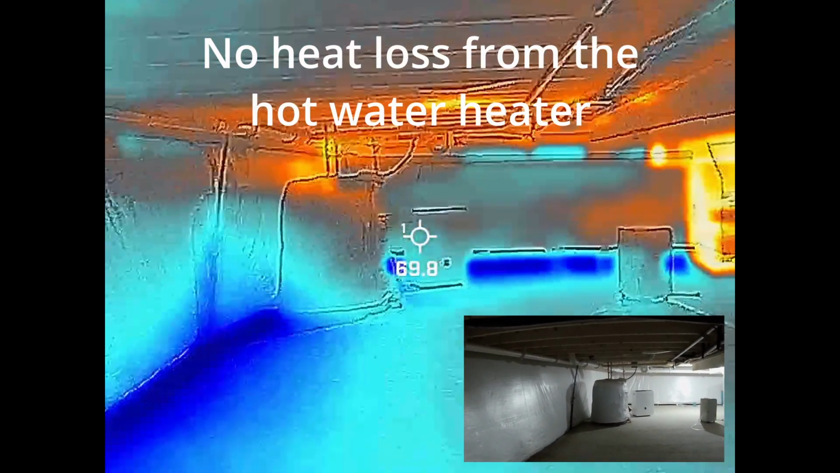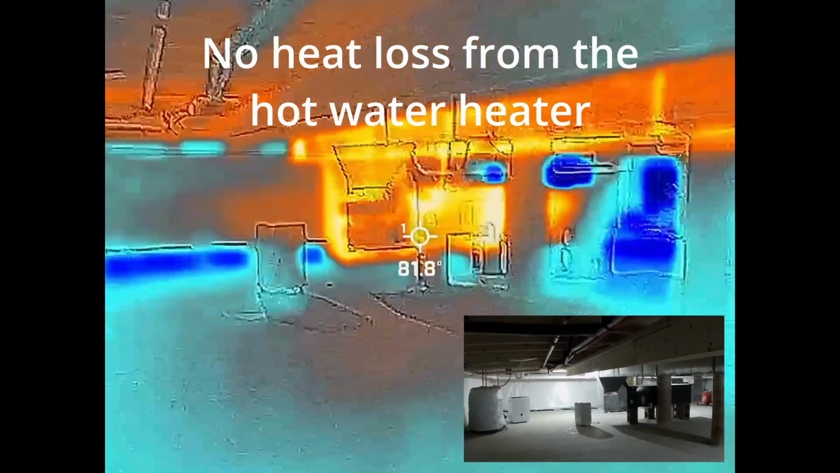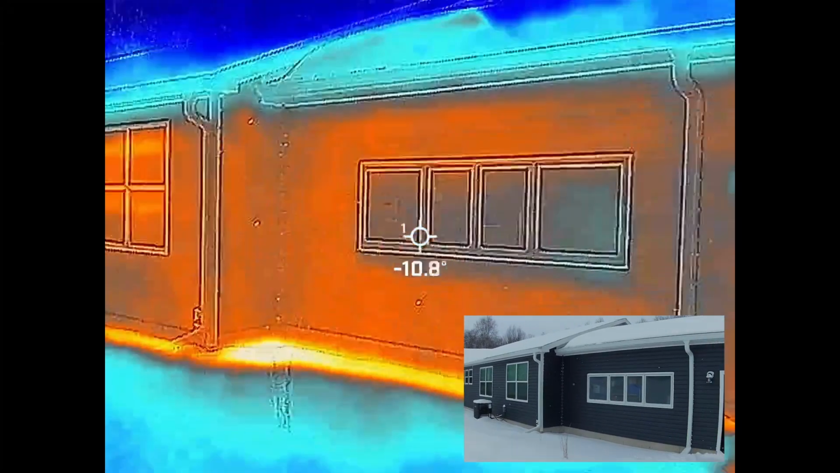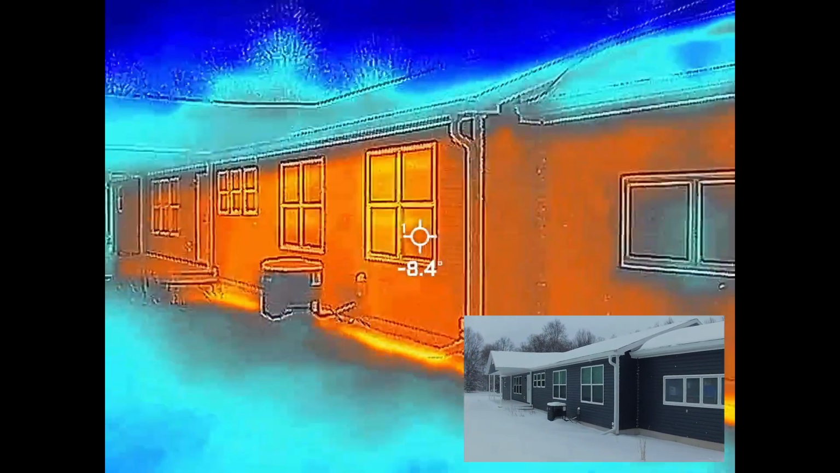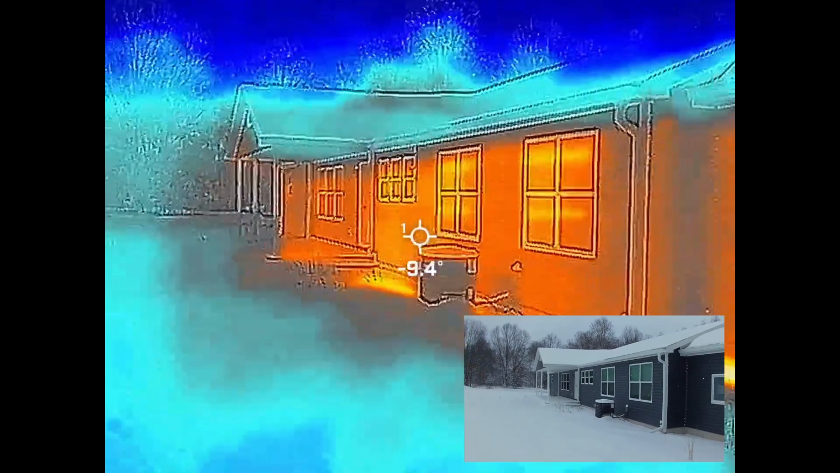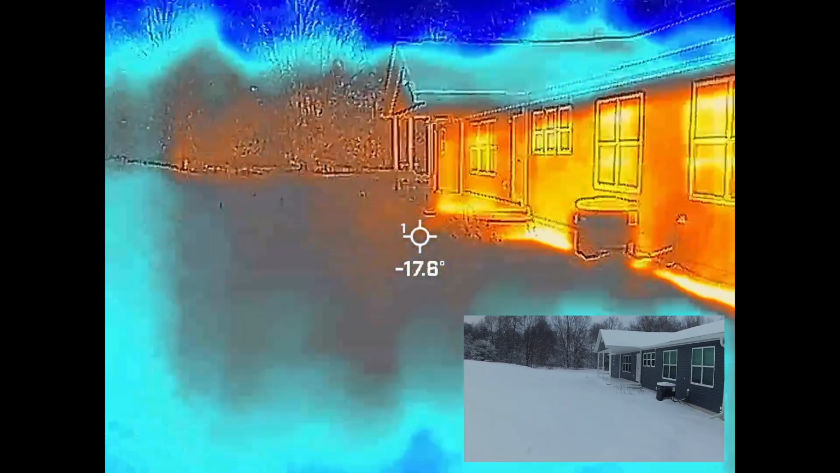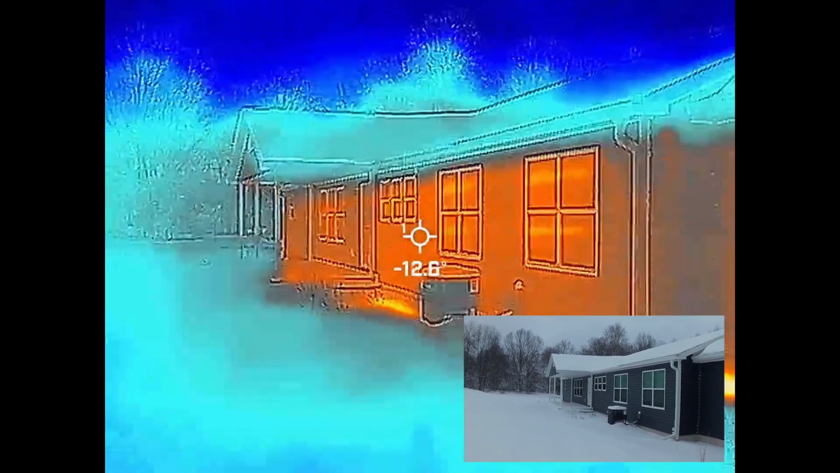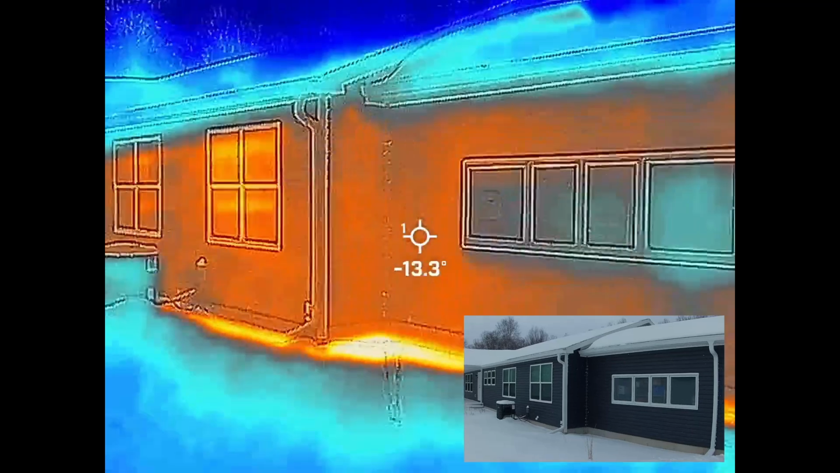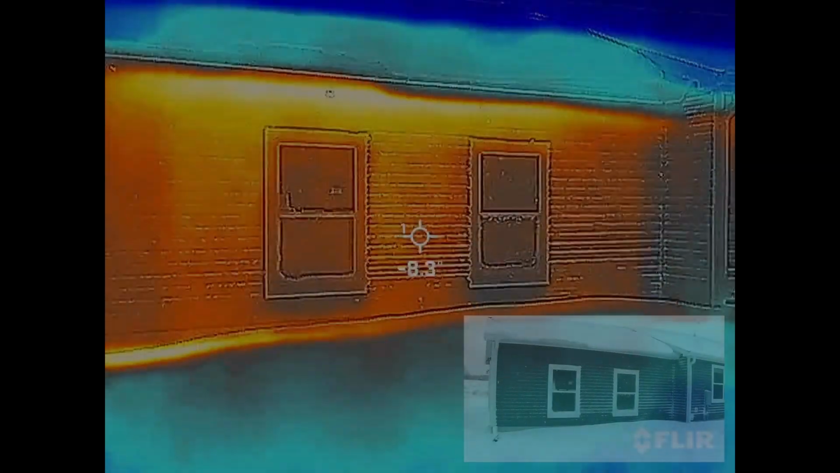So there you have it. FLIR tour of the basement. There's what the house looks like from the outside. -8, -9 degrees. The snow is -20. And the front of the house.